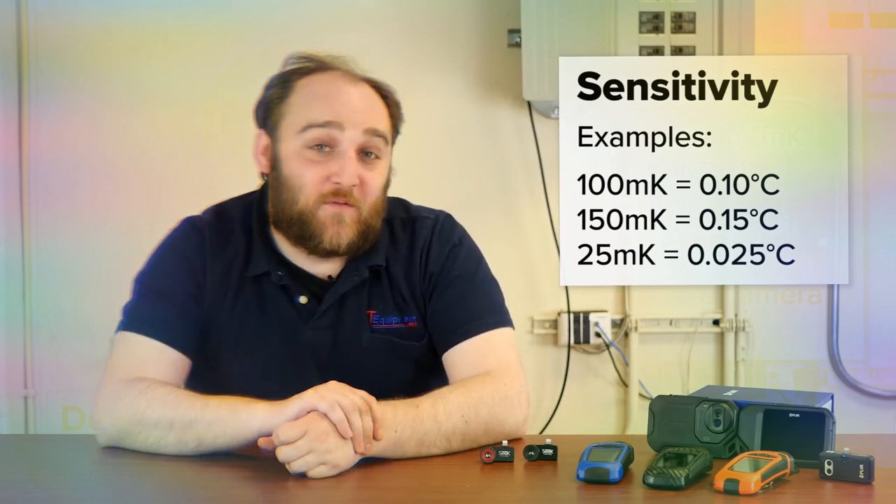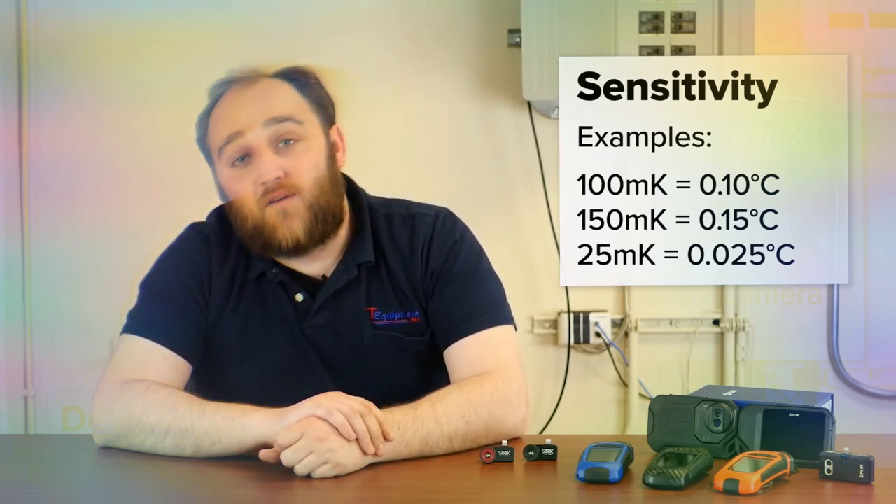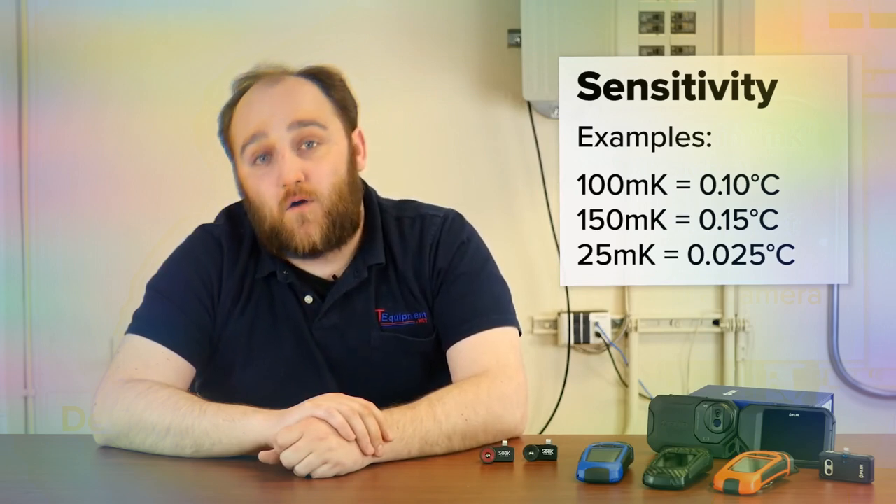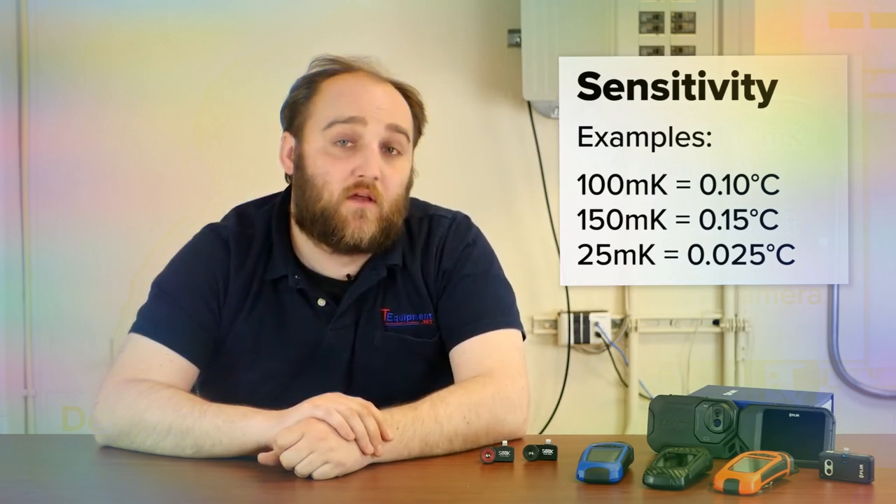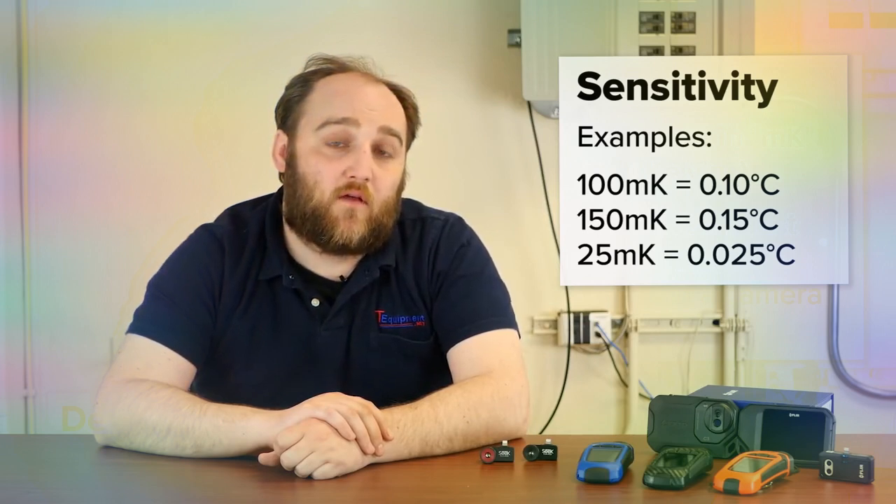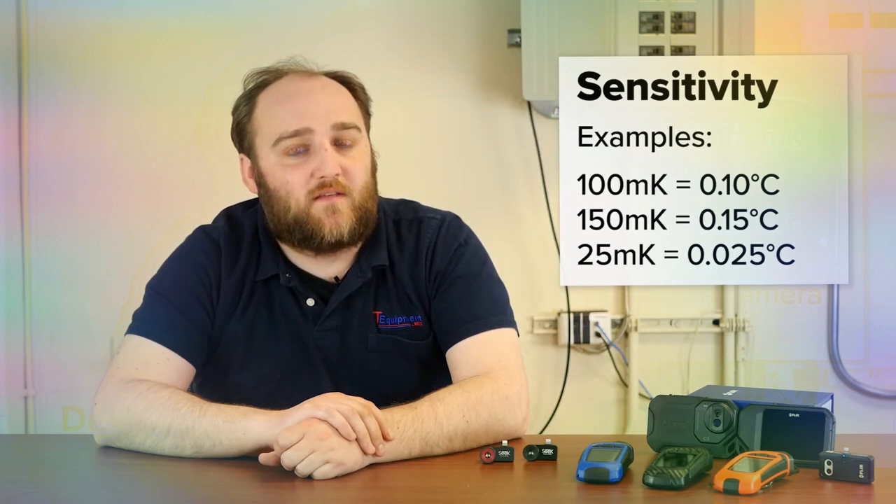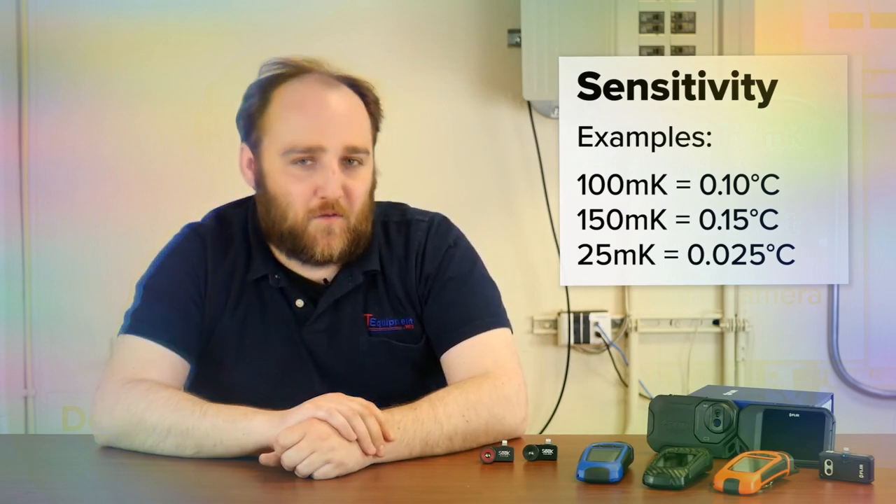So 150 millikelvins is 0.15 degrees Celsius. 25 millikelvins is 0.025 degrees Celsius. So when you look at sensitivity, the smaller the number, the better. 25 is extremely sensitive for most of the industrial cameras that we have, and 150 is really going to be the top of what any professionally made camera sensitivity will be. Remember, a lower number is better. Don't worry about the units.